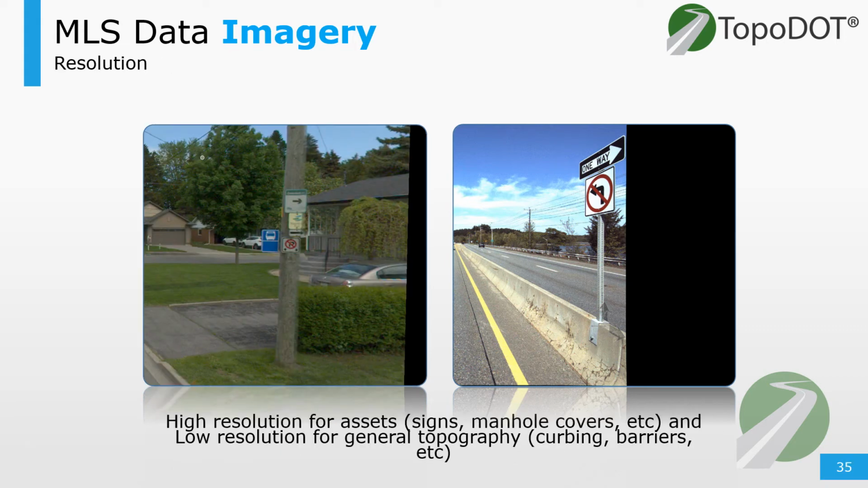How about the resolution of the photos? If you're looking to identify signs that are really small, then consider photos at a higher resolution. What's on the pole, how many signs, is there a utility riser? If you need those types of details, the higher resolution photo will supply that. For general terrain, lower resolution photos are just fine because curbs are usually large and hard to miss.